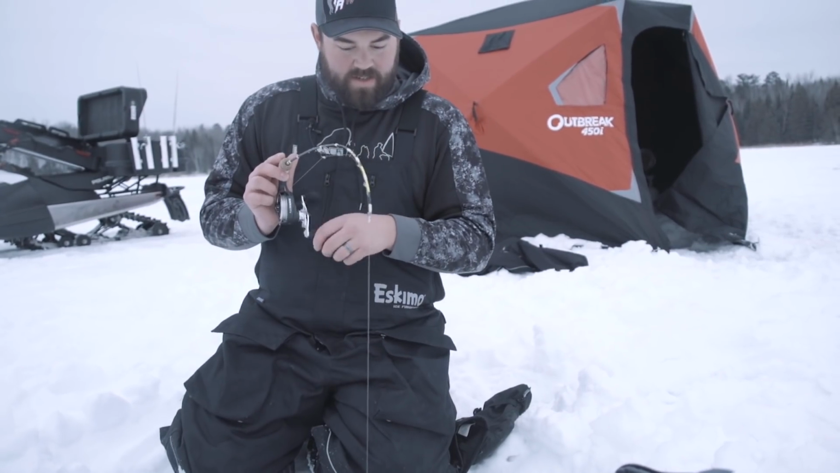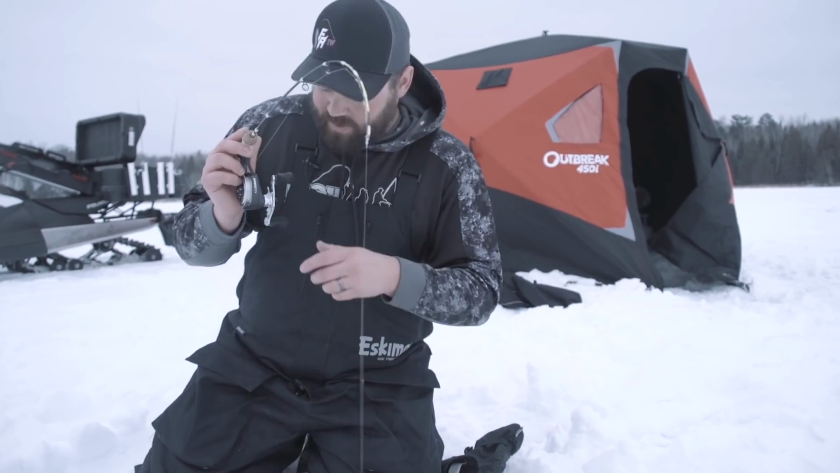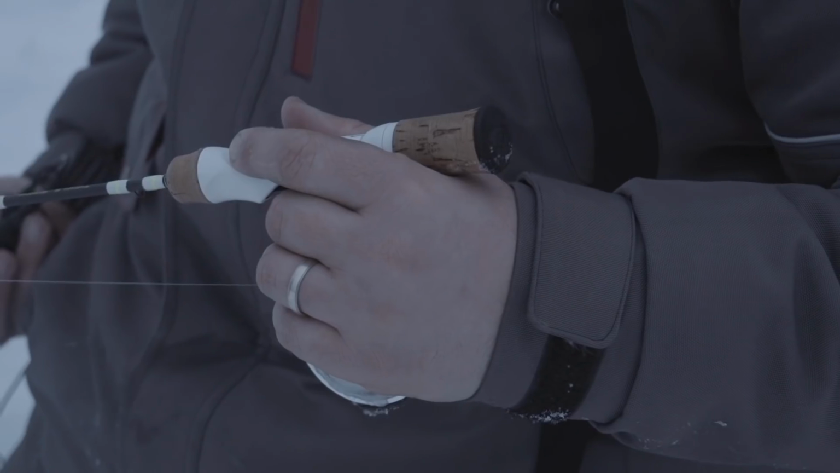Just really want to take your time with these basin crappies because of the depths that we're fishing. Just want to take care of the fish, make sure they get back down all right. That's just a small little guy there.